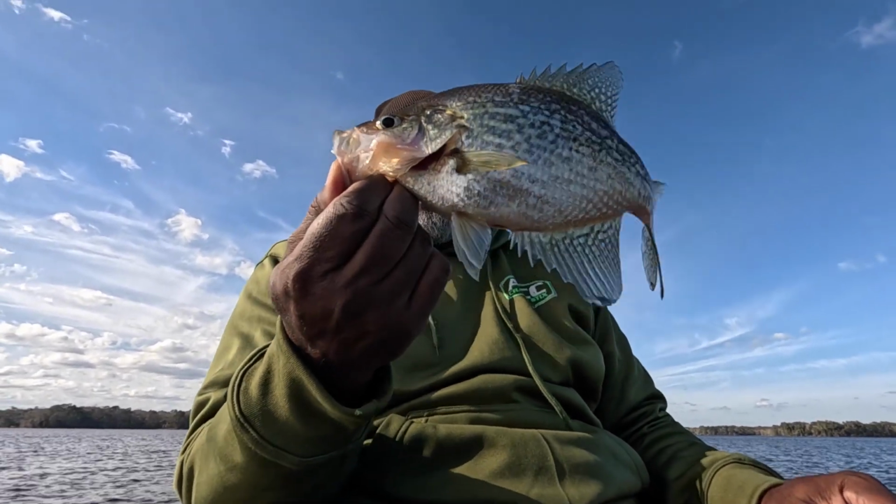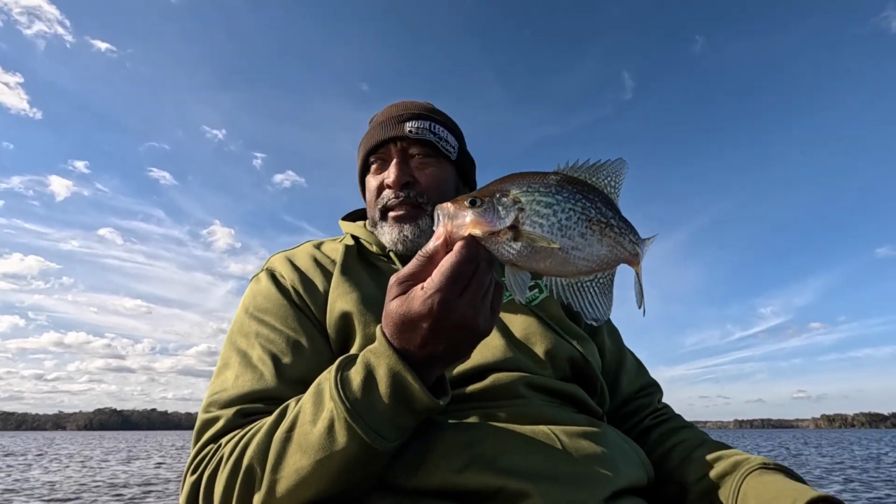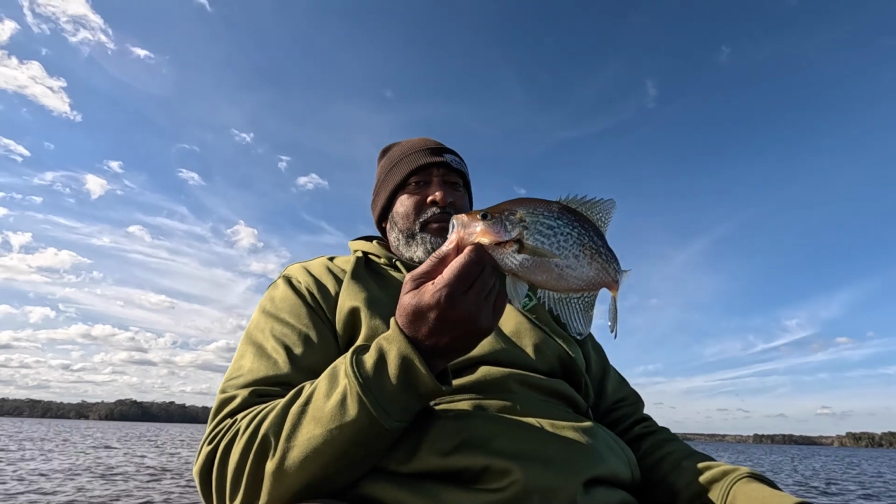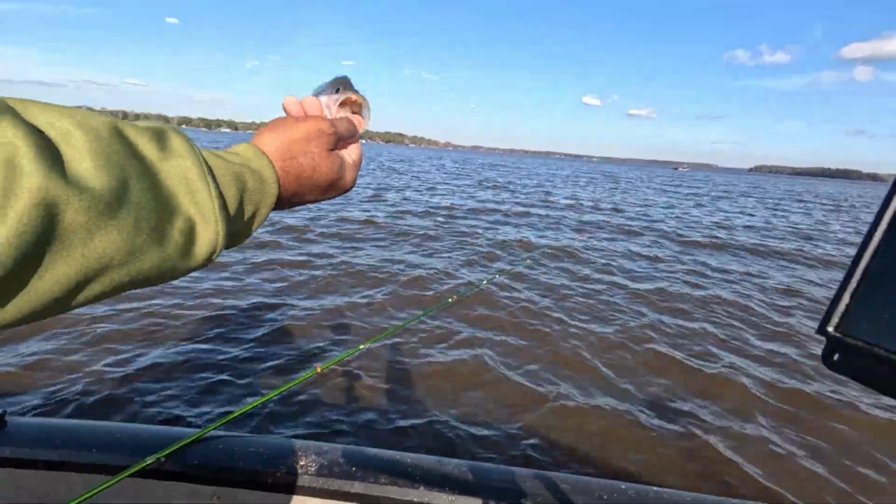That fish is small, maybe make 10 inches. I don't know. I'm gonna go ahead and throw that fish back, give her another opportunity to come back as a 3-pounder, folks. I'm gonna throw that one back. See you later, little buddy.